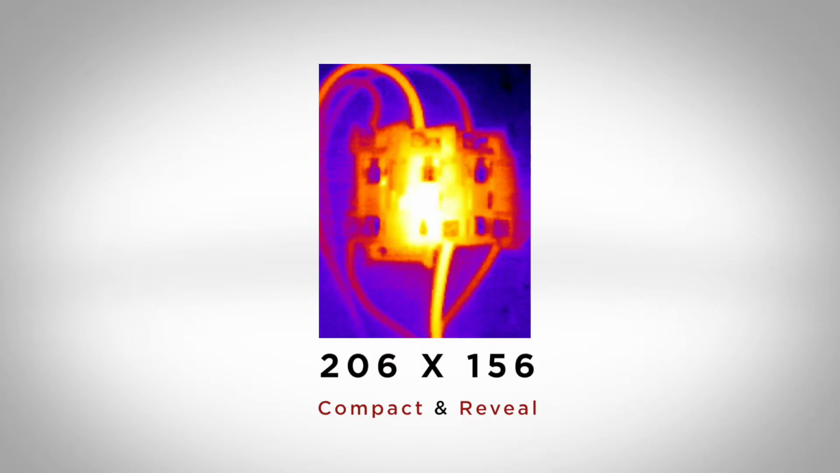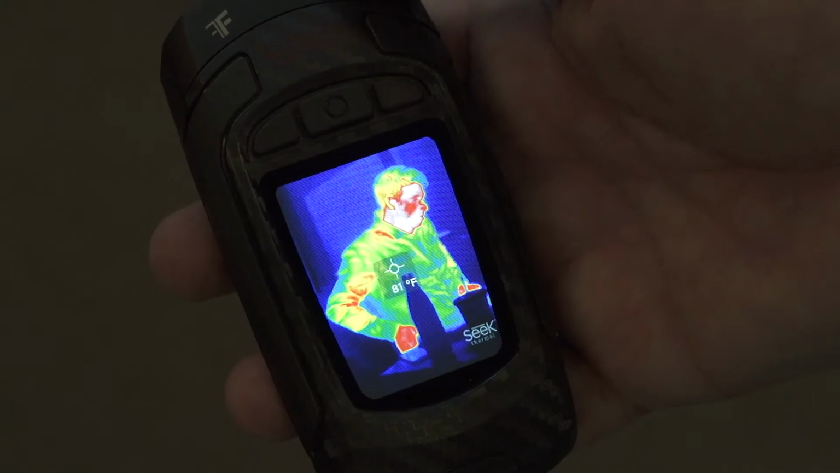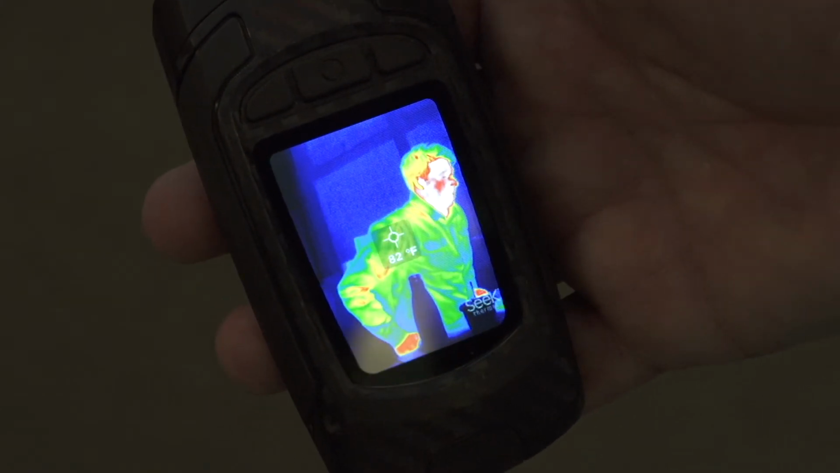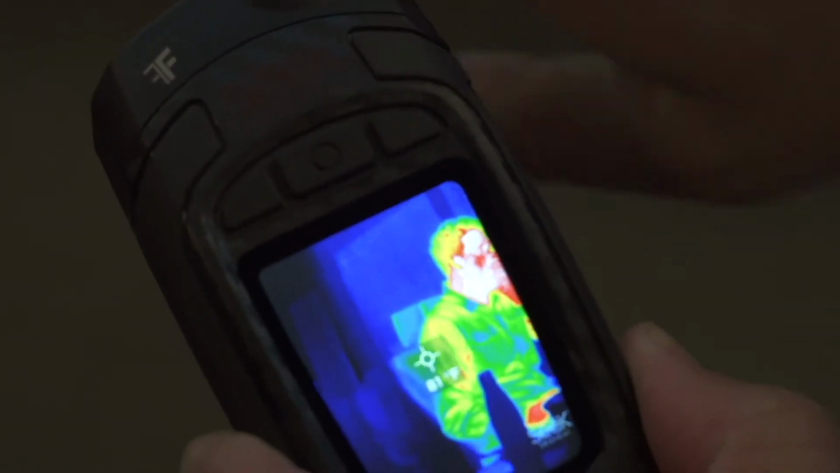Great unit for those who don't want to use their phone in different environments, or it's a kind of unit where you can check out from a tool house or anything like that. Okay, so what I'm holding in my hand right now is our RevealPRO. You'll notice it has a carbon fiber look to it. Now the RevealPRO is a standalone unit, and you're seeing the image that's projecting out the front.